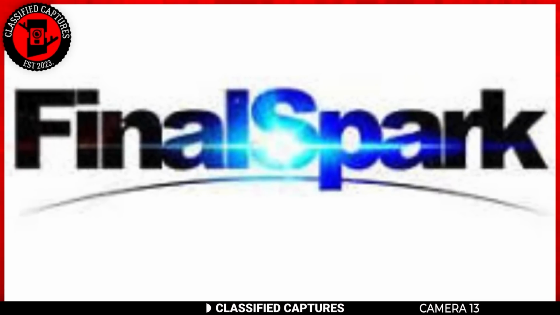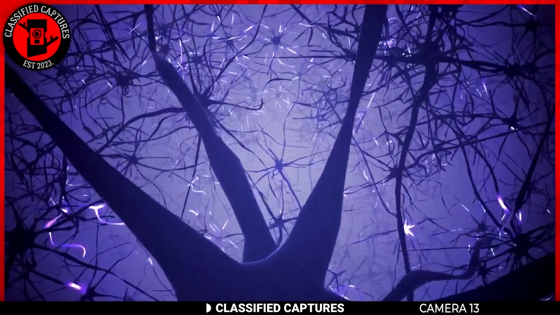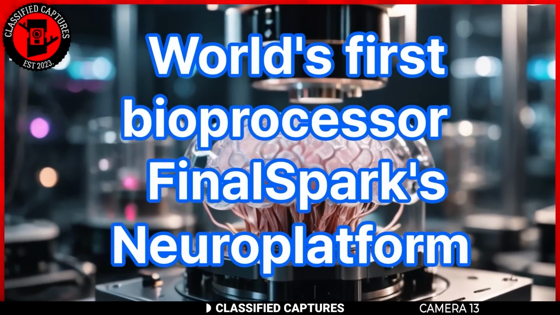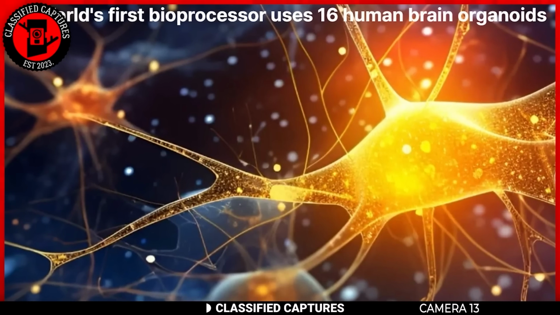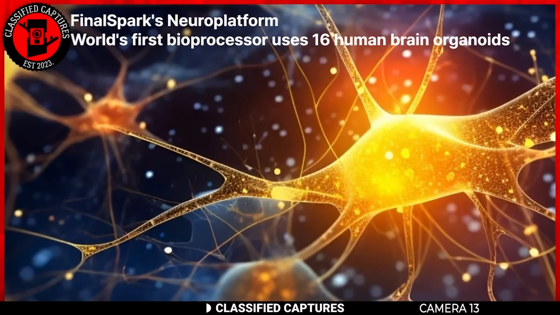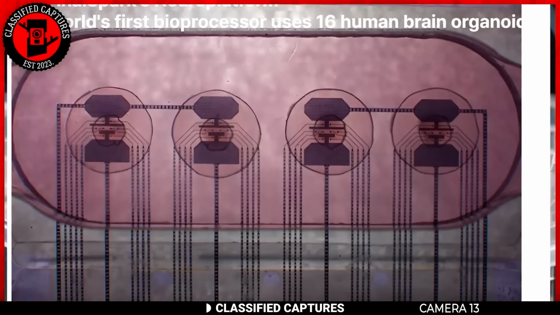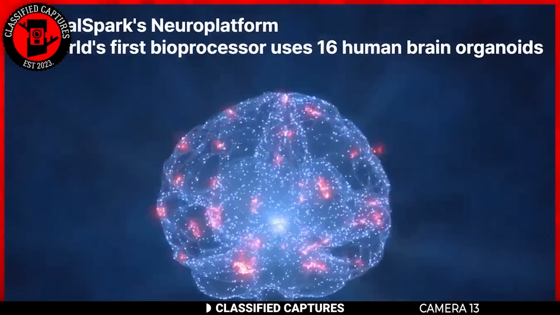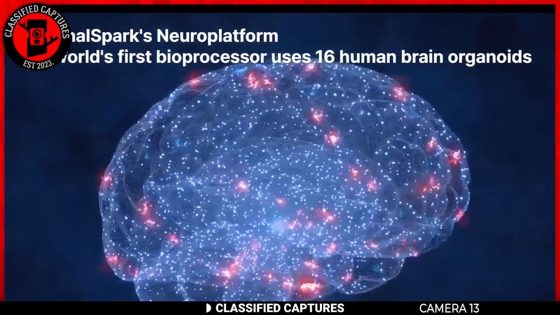Final Spark, a new and innovative company from Switzerland, has created a groundbreaking technology called Neuroplatform. This new system is like a living computer, using 16 tiny brains made from human tissue. It represents a big leap forward in artificial intelligence and computing. Neuroplatform is designed to make AI research much more efficient.